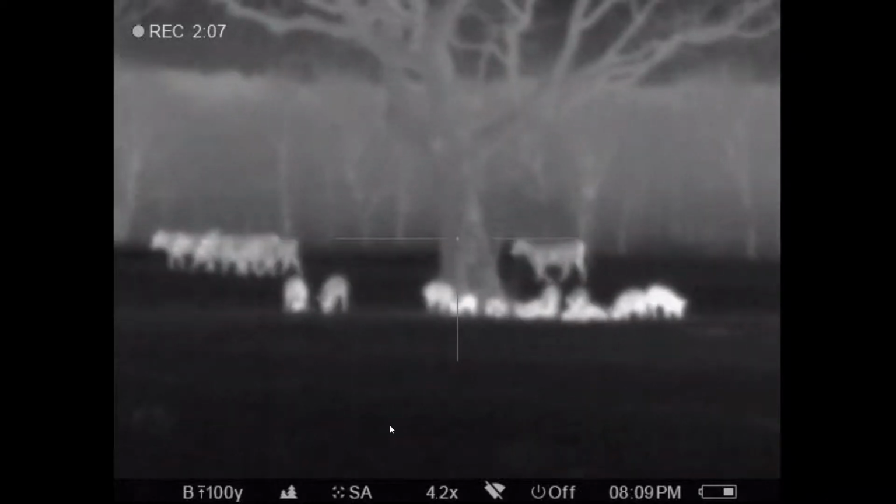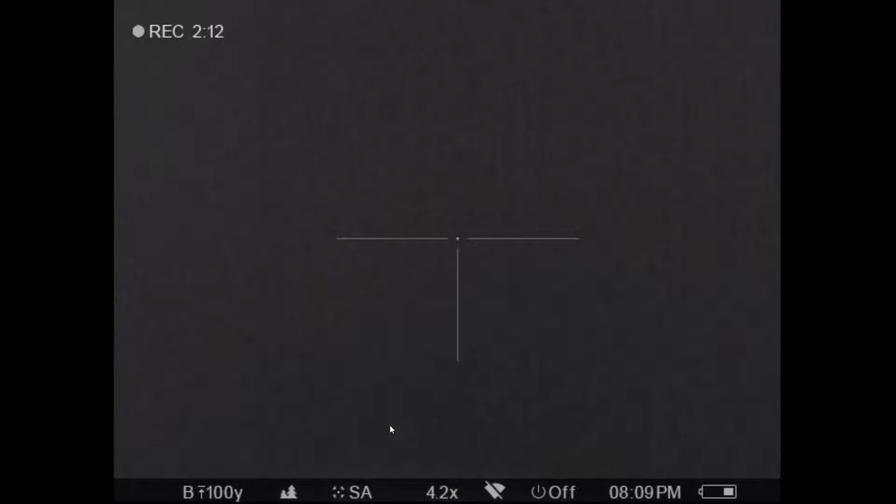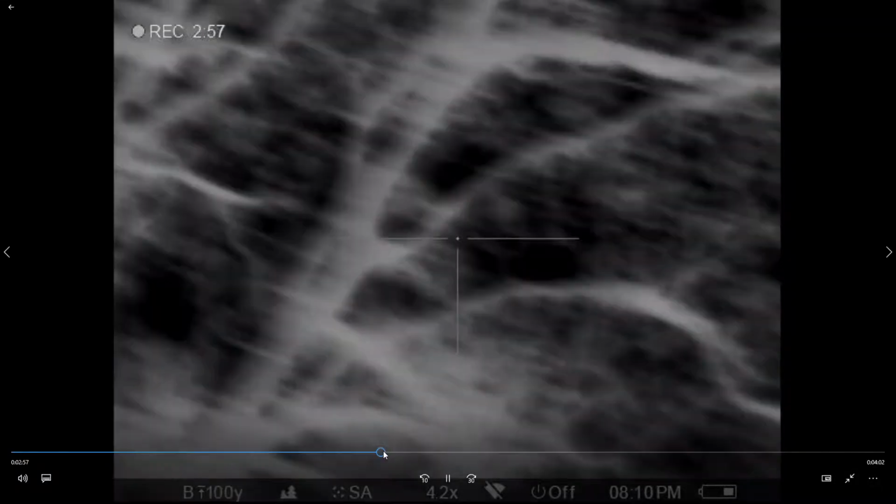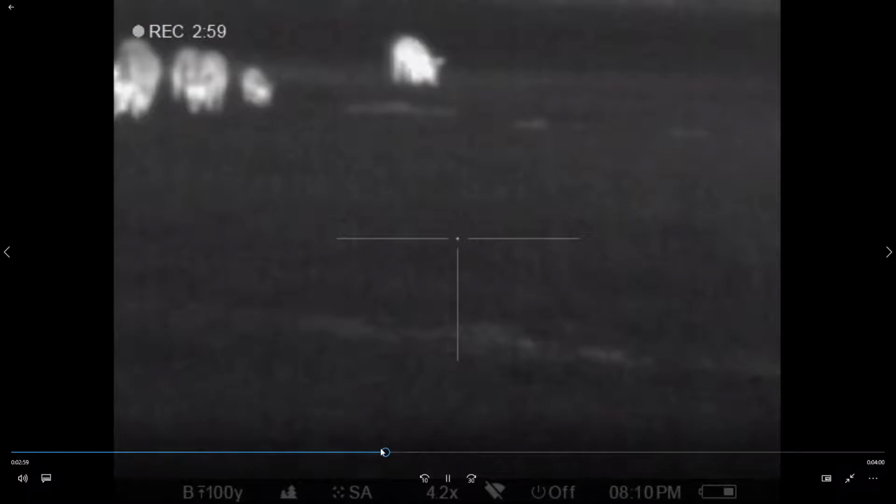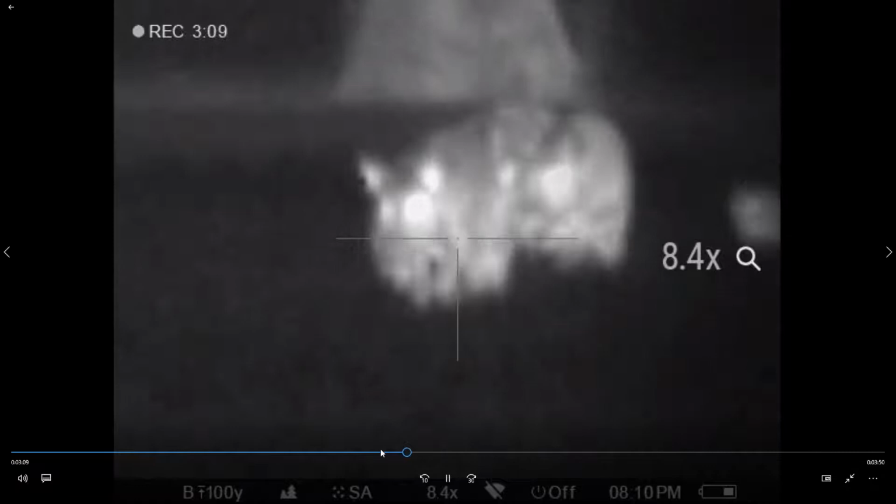Now, we're at a pretty good distance there. We're probably 200 yards off from these hogs. You can definitely tell the difference between a hog and a cow, and we're walking up. And we get there, and all of a sudden, what do we see? The hogs, I don't know what the deal was, but they come right at us. And as you can see, they're way too close.